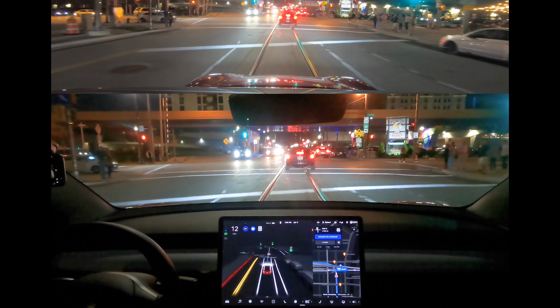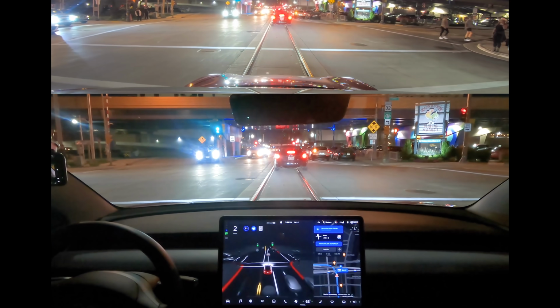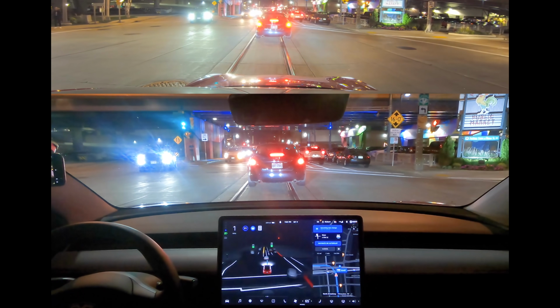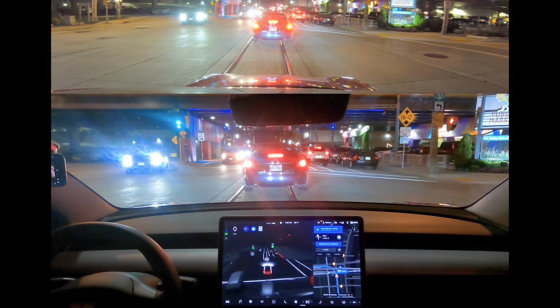Okay, so this will be interesting. We got a left on ramp and we got a green arrow, so we need to go. What's that car doing? I don't really know. They're just going the wrong way there, right? And it's confusing us. Yeah. So that car just went around, and that's what we're supposed to be doing here. But there's just a car in the way.